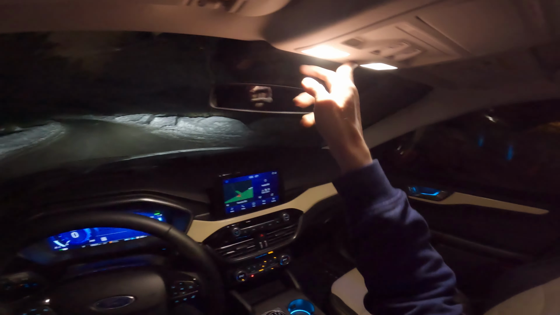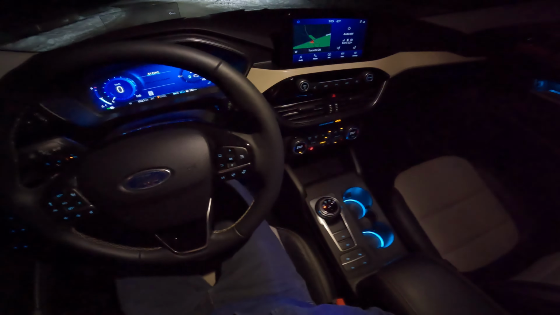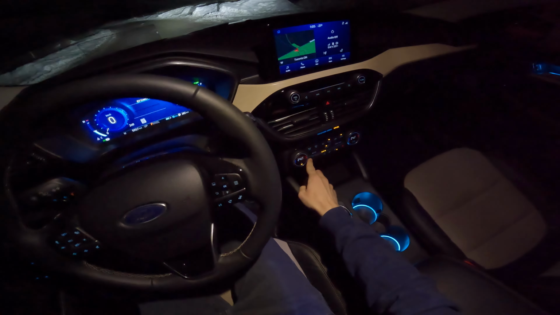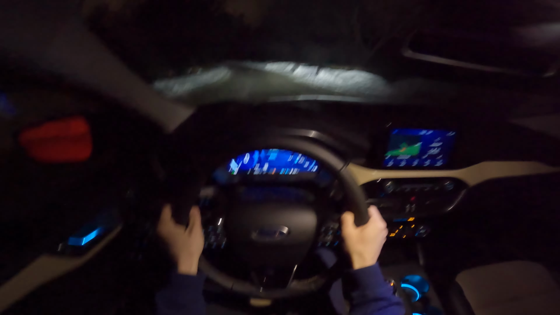I'm gonna keep one light on, this one, just so you can see a little bit. Don't worry, I can actually still see fine. And other than that, I will keep quiet for most parts of the video and only occasionally chime in. Let's get driving in hybrid mode.